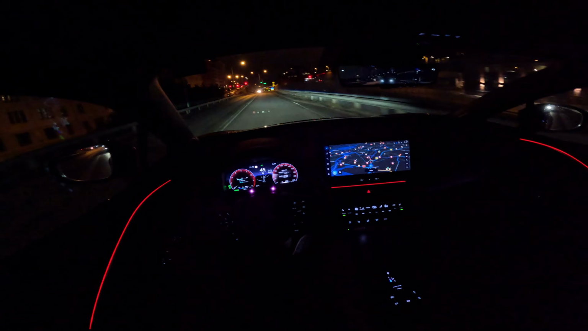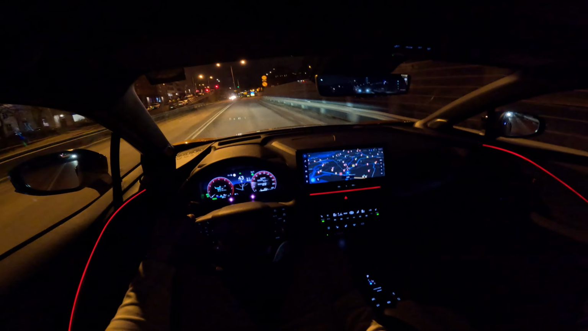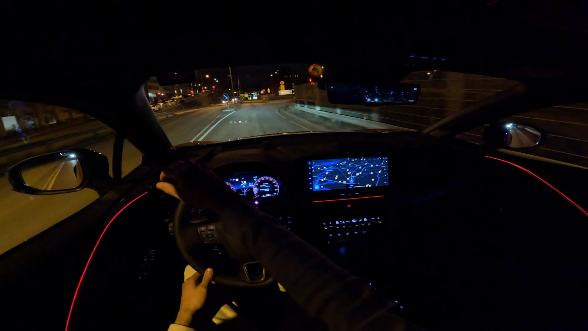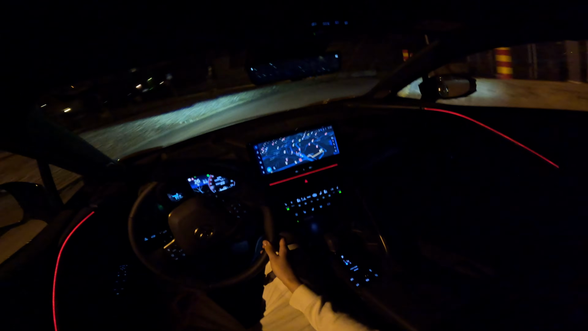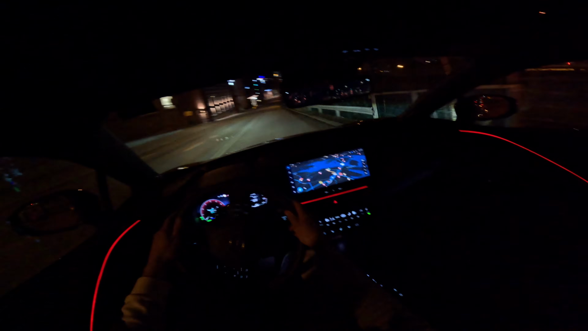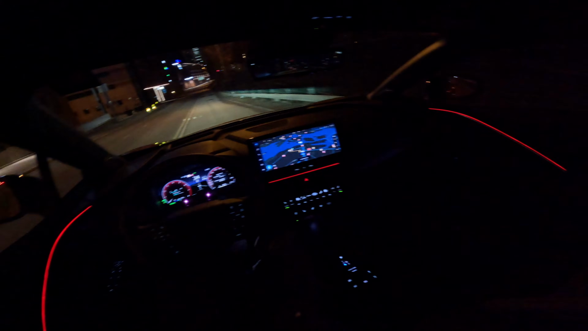We have automatic high beams. We have heated steering wheel. We have heated windshield, or not the full windshield, but the lower part of the windshield. Wireless charger for the phone.